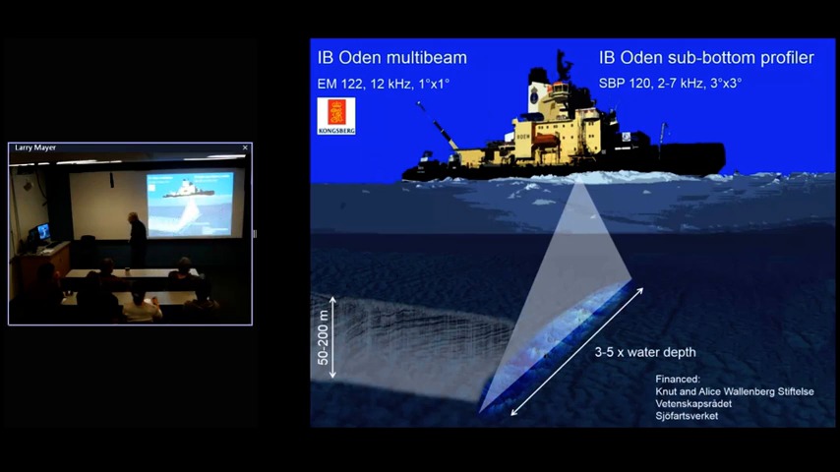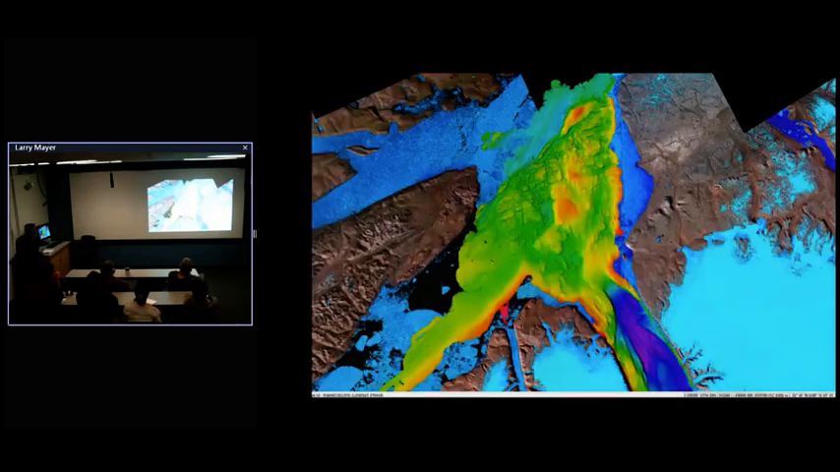And those are a little wider, 3x3. And so if we look at some of the mapping results, it really is quite spectacular. We have the fjord here, the ice shelf on this end, and we have the Canadian side and the Greenland side. You see this remarkable change in the geology from, where's Wally? What do we have? These are old metasediments here.